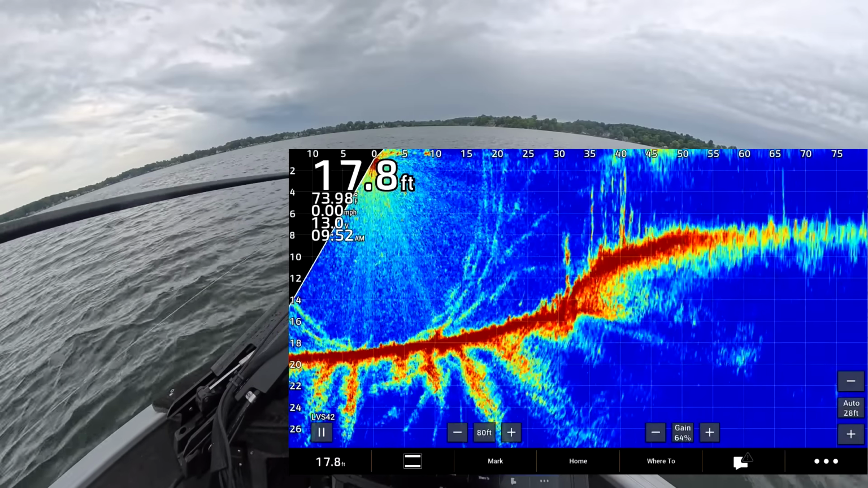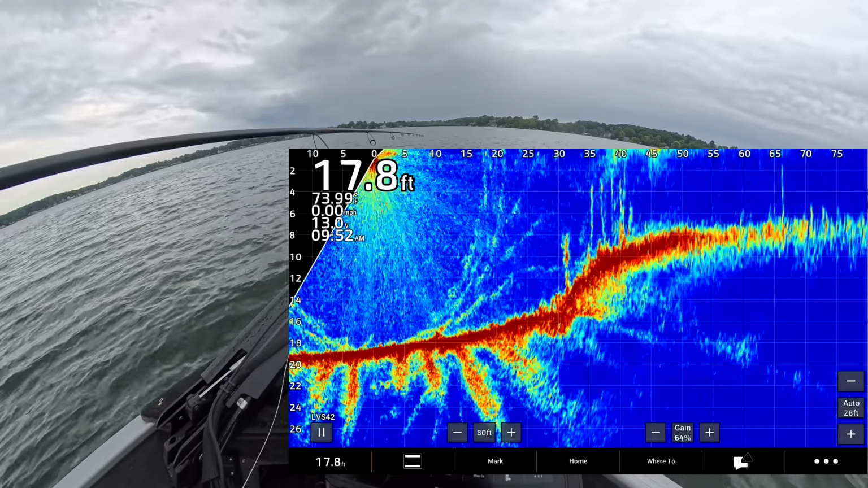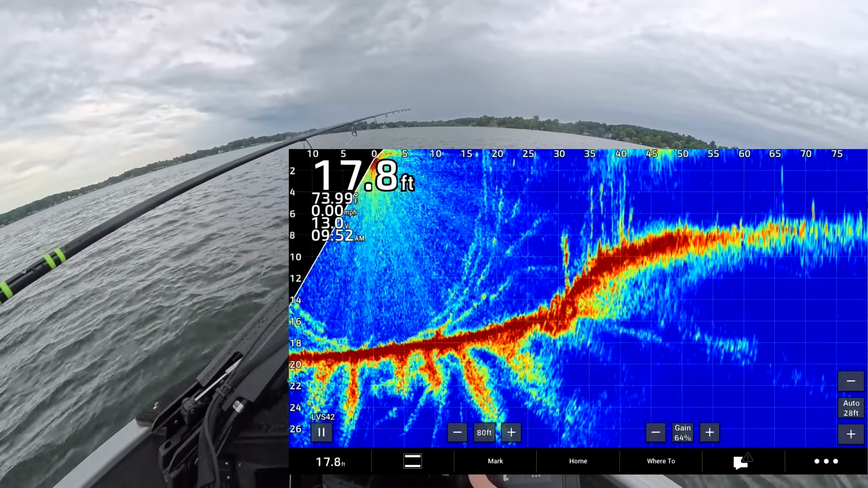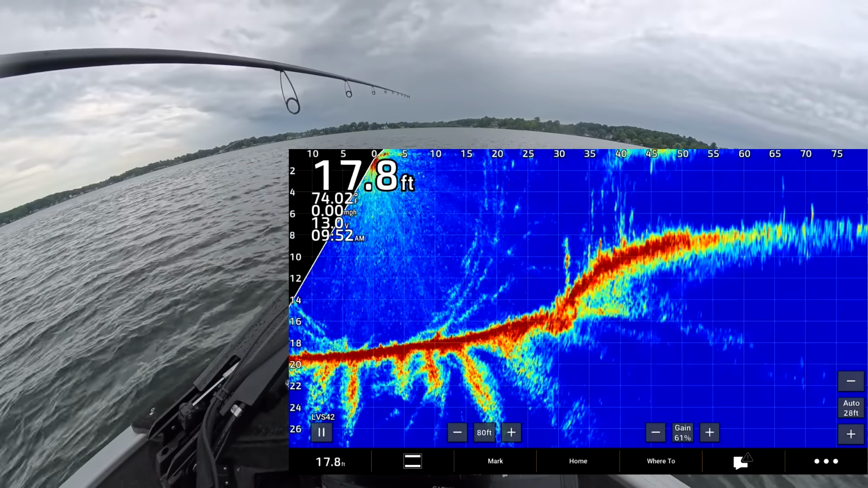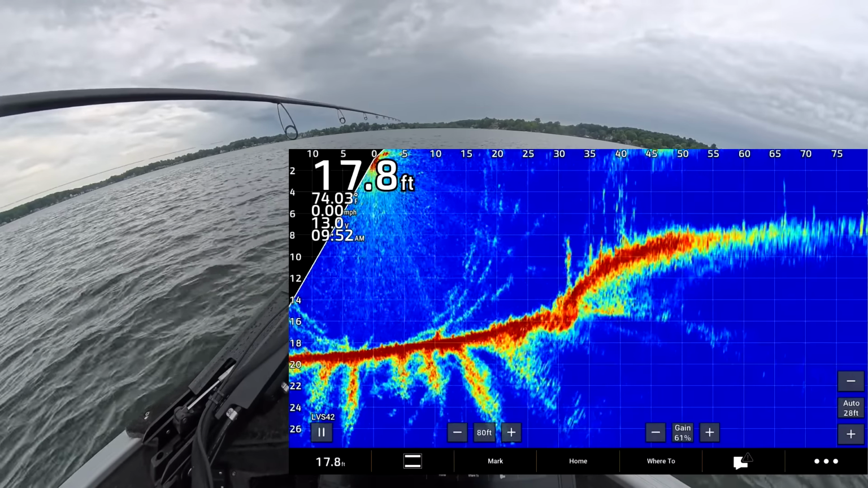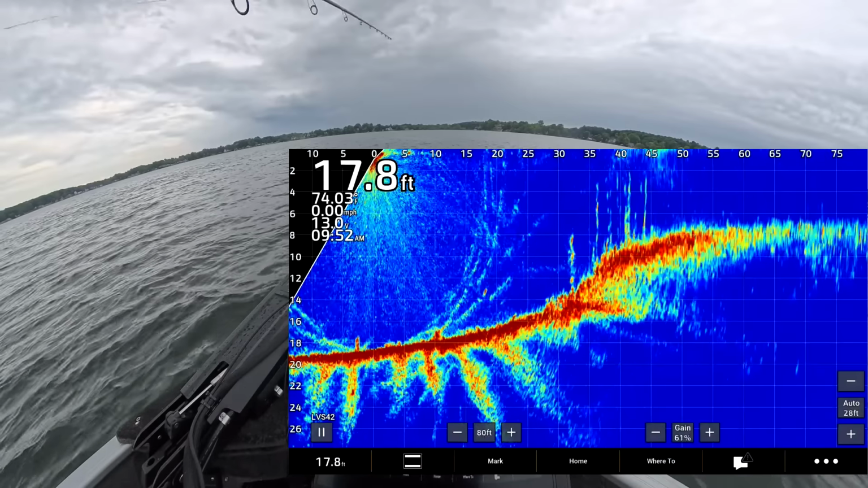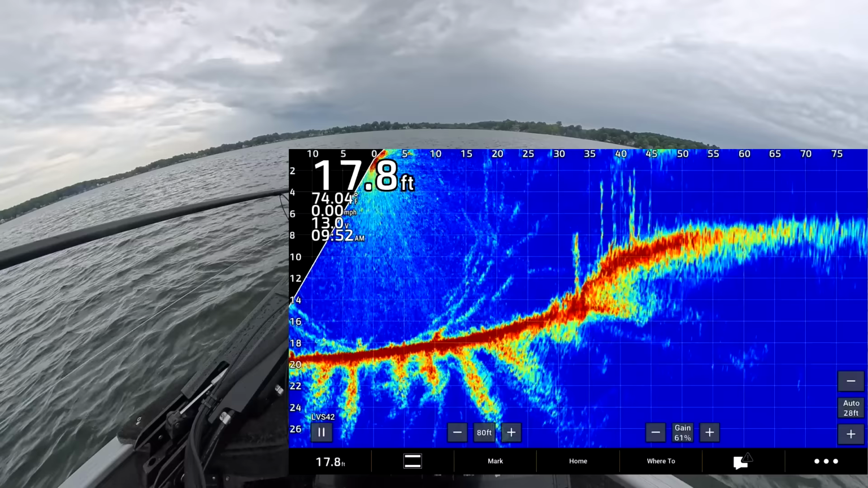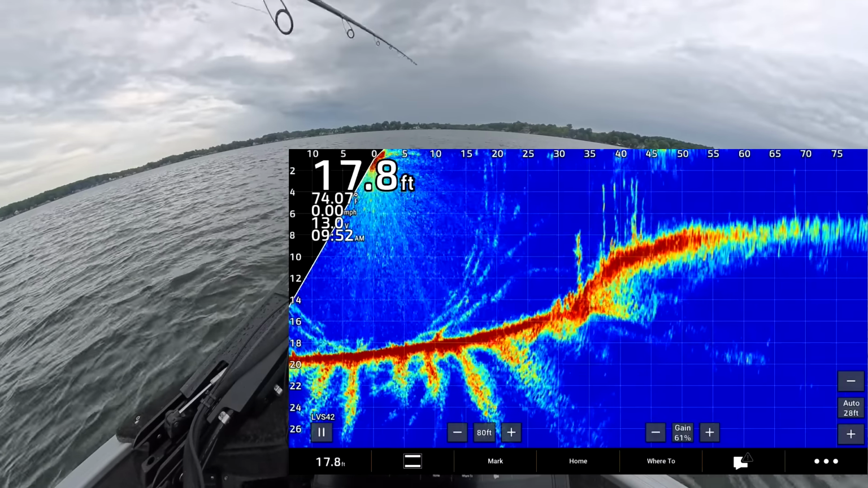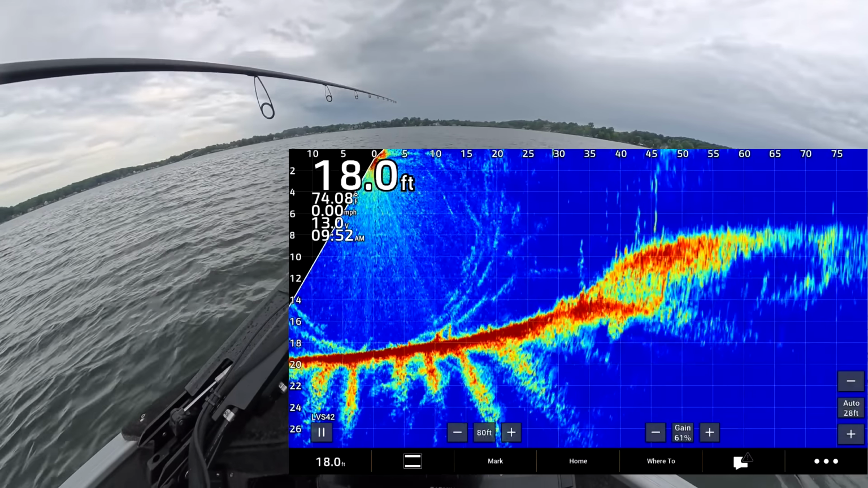Still tracking it all the way to bottom. I'd never do that with a 34, not a chance. Even through the ghost tree, still seeing it pretty good.